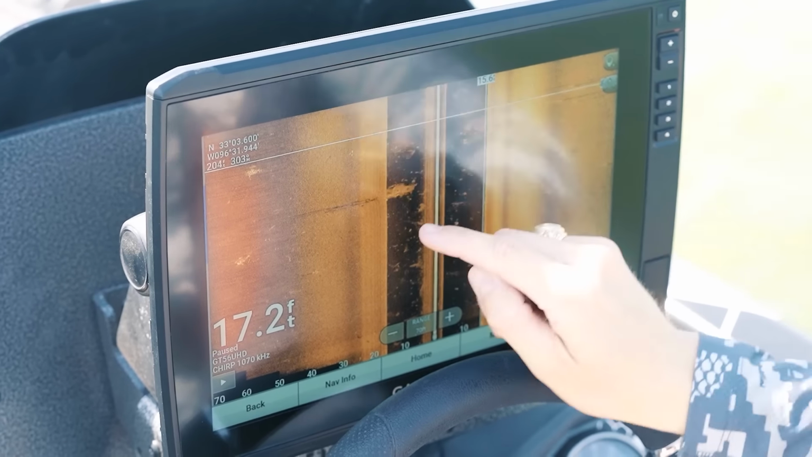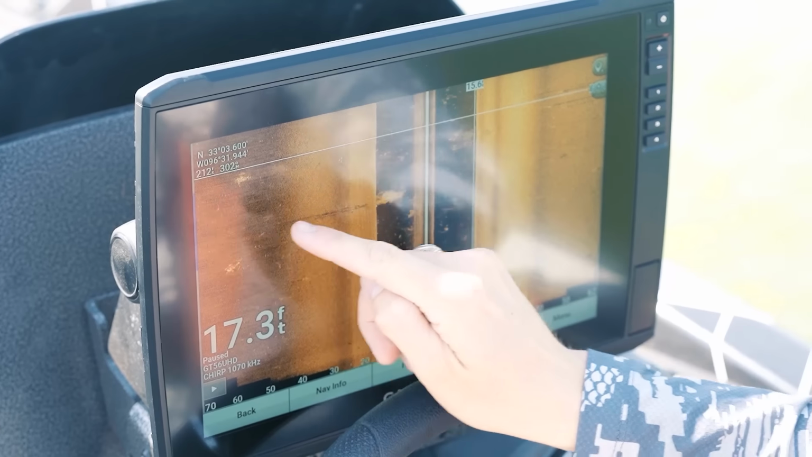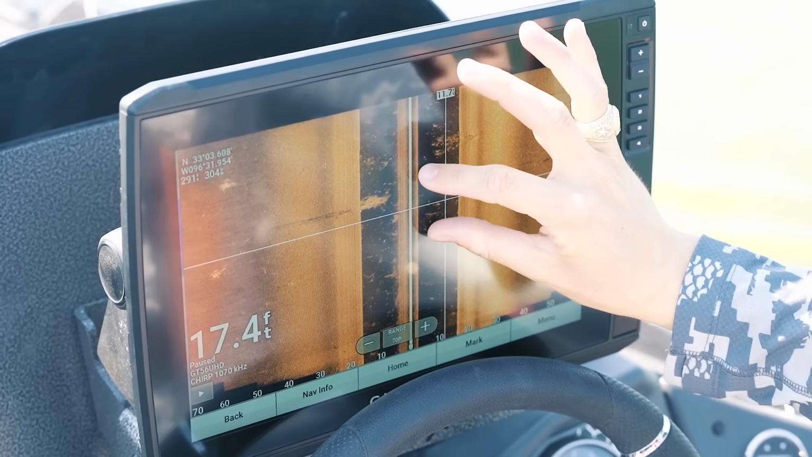So this here is a tree. There might be a fish or two in there, and then you can see the shadow that is cast right there because of course the transducer is hitting it, sending the signal this way and causing that shadow. So that's one thing that I might want to put a waypoint on.